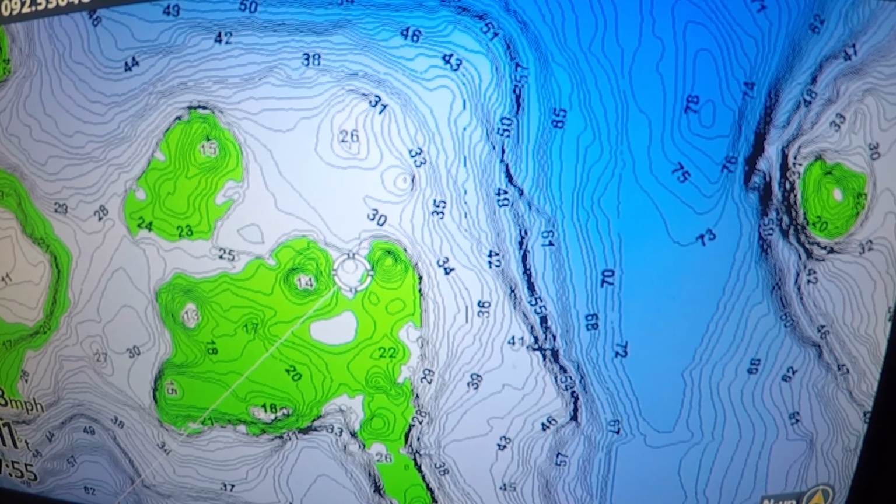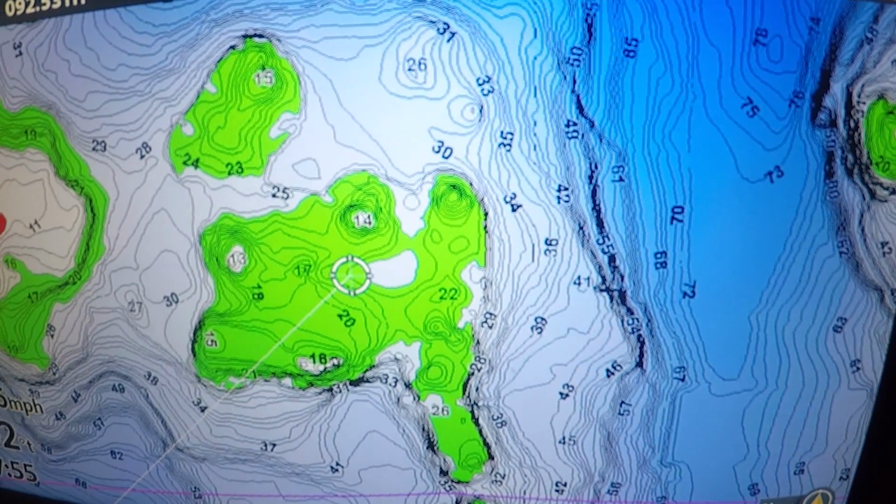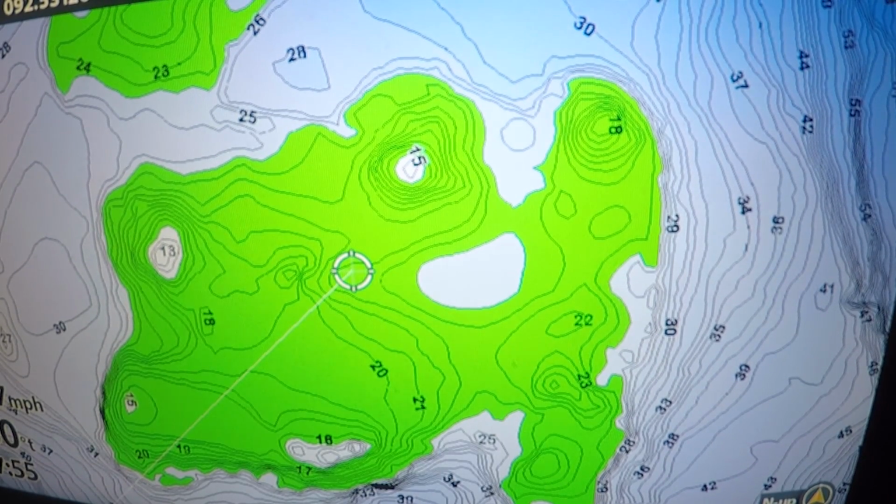There might be some sandy flats, there might be some shoal rock that they're kind of cruising around. Other things you can see right here, there's almost like a secondary point. There's the high top right here. Then it goes to this little secondary point. That's likely going to be some sort of pile of rocks or rubble. That's going to be holding a lot of fish typically.